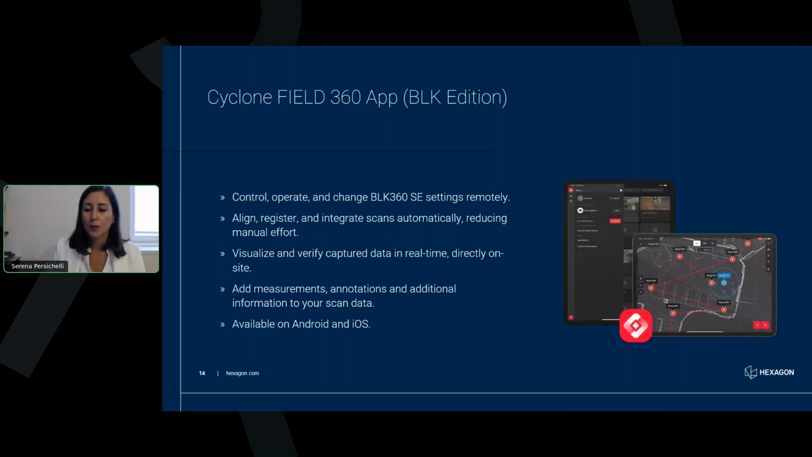And of course, add measurements, annotations, and all the additional information you want directly on your scan data, on your point cloud. In general, the app is available on Android and iOS. And again, it's a very important part of the workflow in terms of software, and I truly recommend you to try this.